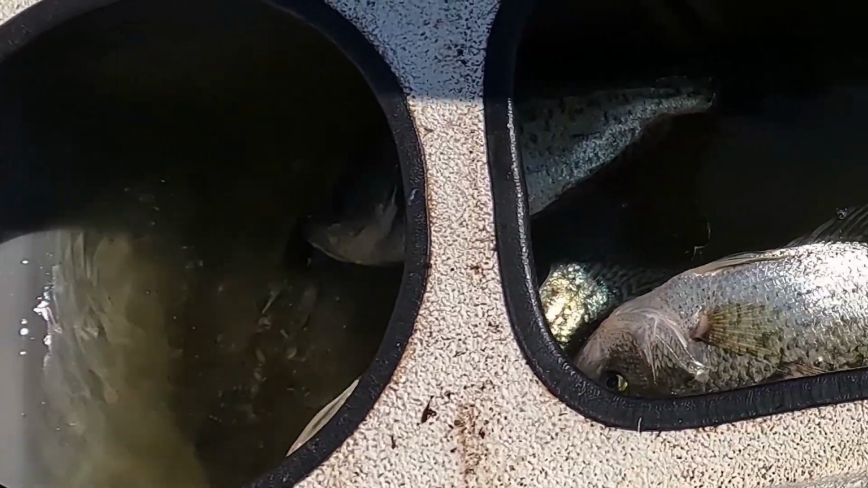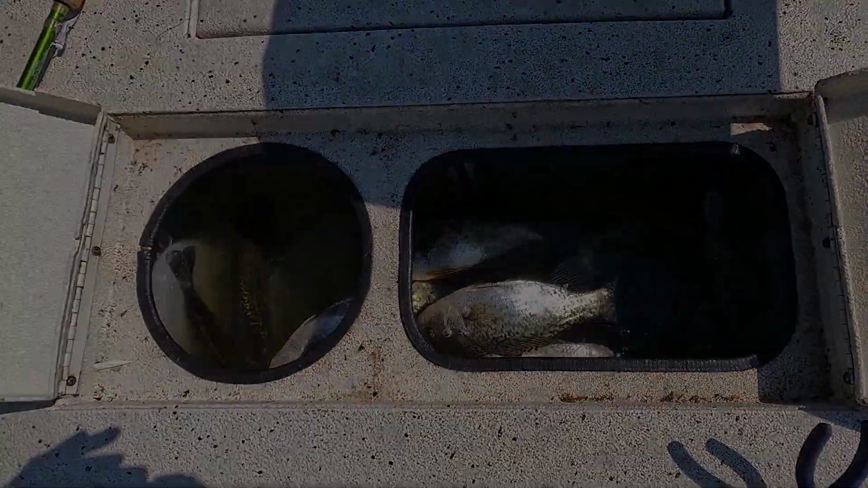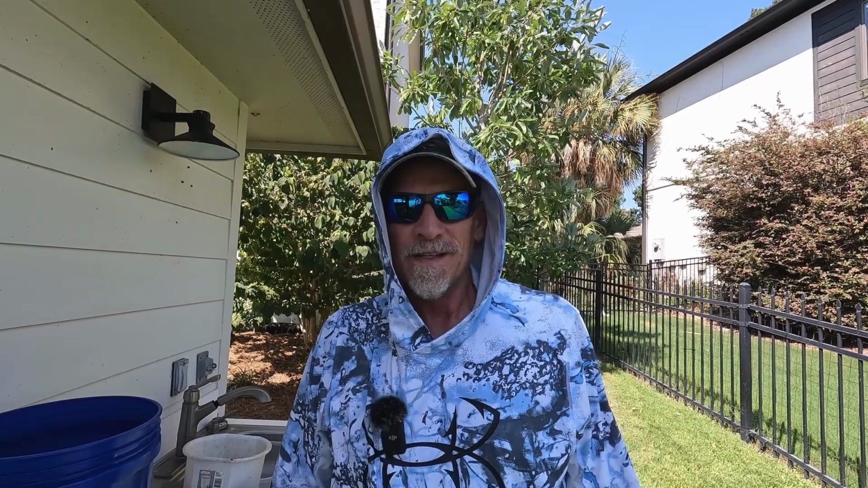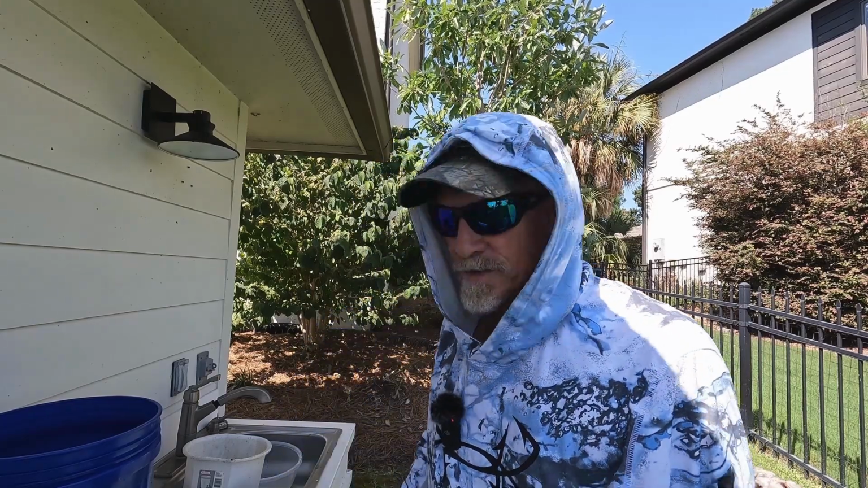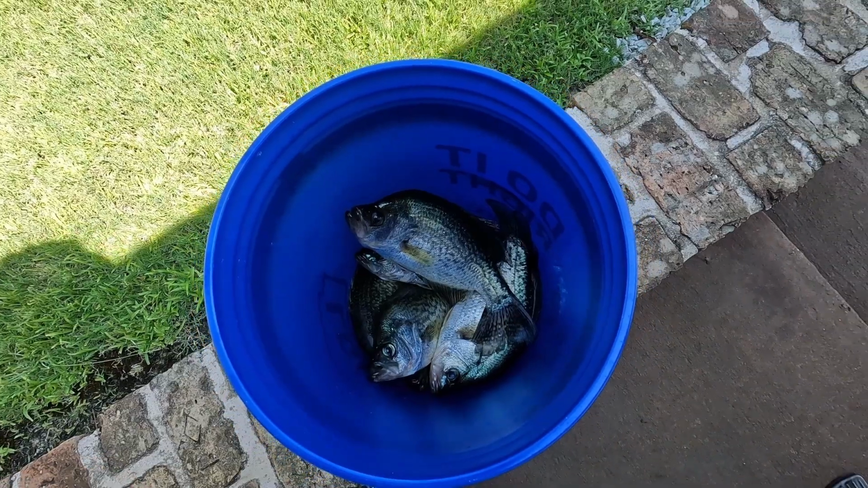I think we got about 8. Tough day. Anyway, got enough for a good meal. Well, ended up with 7 keepers. It was a tough bite this morning. High pressure, bluebird skies. I know they're all excuses, but anyway, it was a tough day for me. I was glad I got 7 keepers. No giants, it was fun.